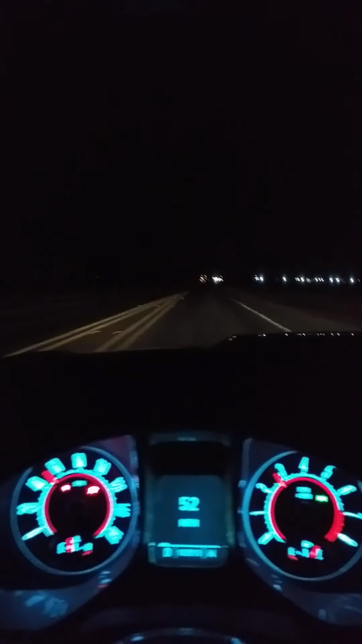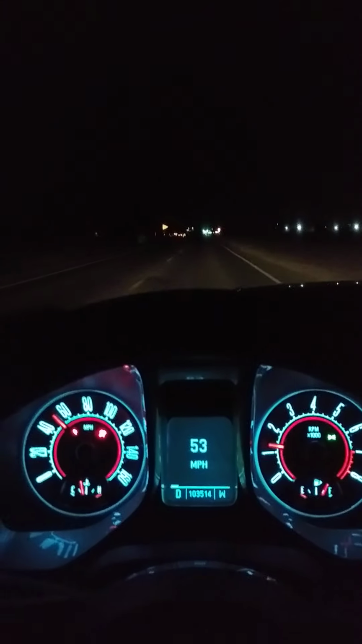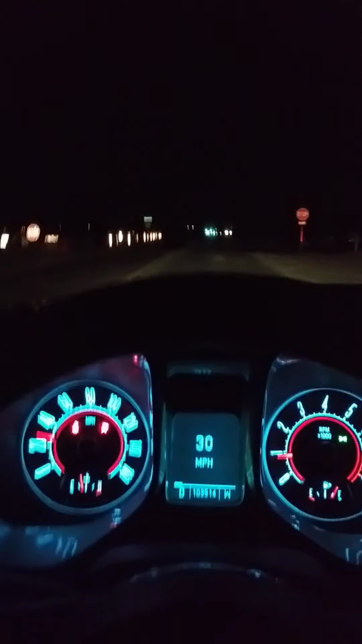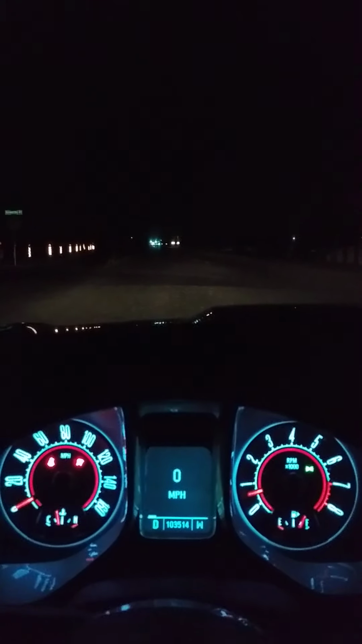This part there's no side streets here. It's just like fields here. So let's see. There's a stop sign up there though. 3,000 RPM. 64, 63. I'm getting a good use of my brakes. I'm pumping them right now. Oh, the brakes are pretty good, by the way, guys. The AC Delco rotors and pads here. 0. Alright, guys. Let's see.